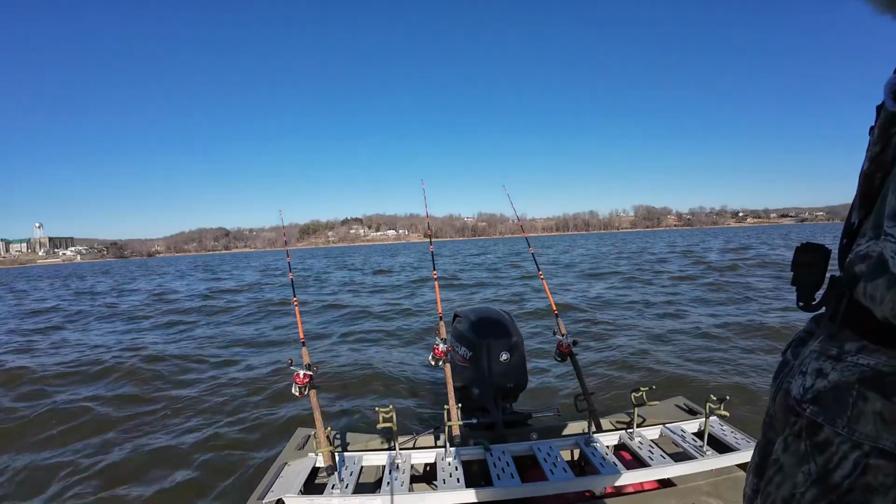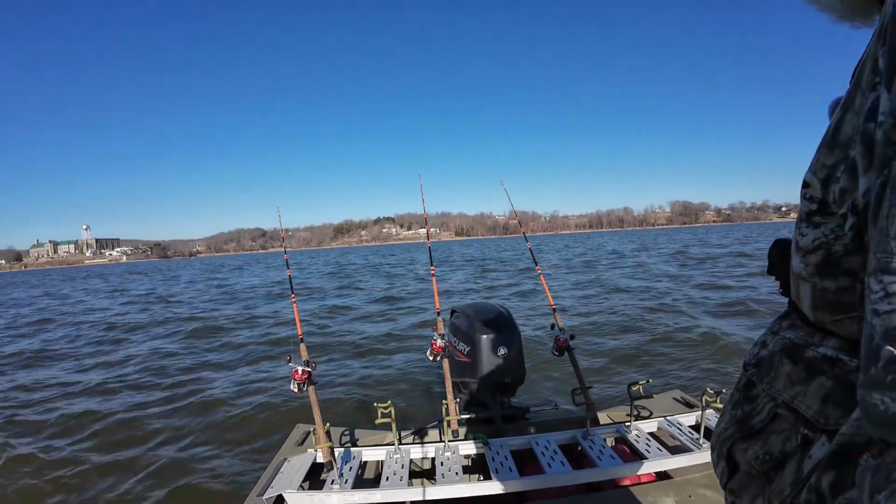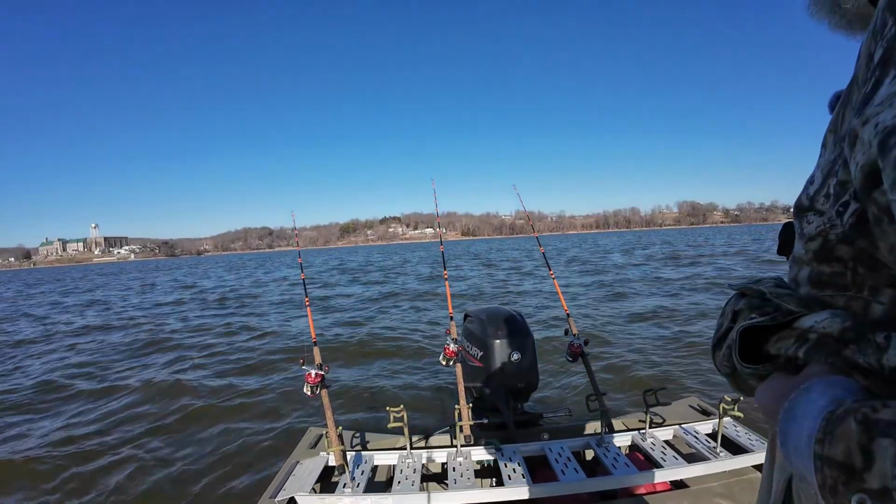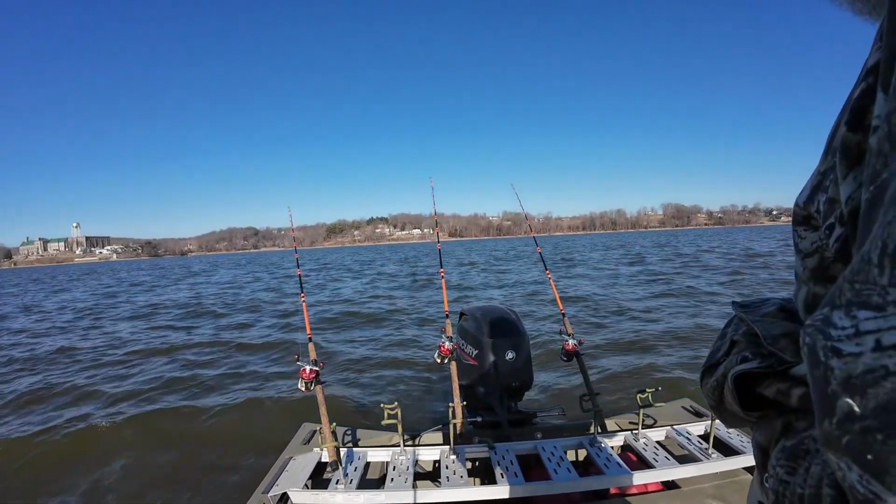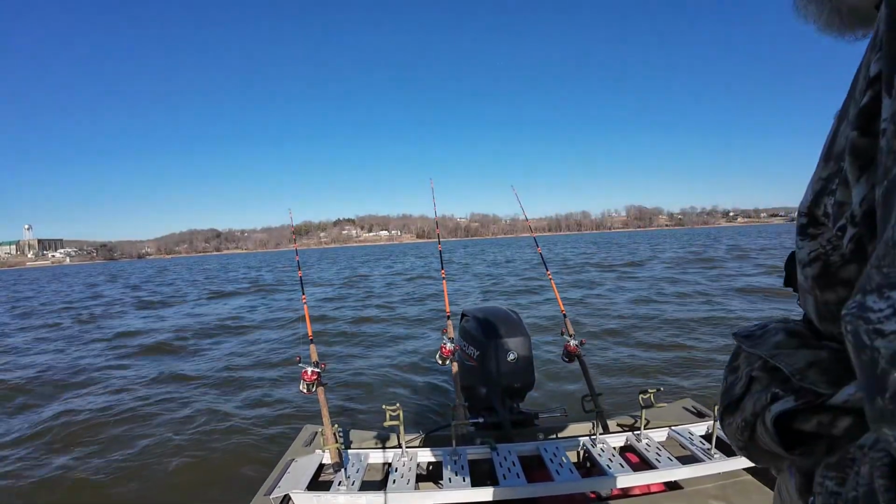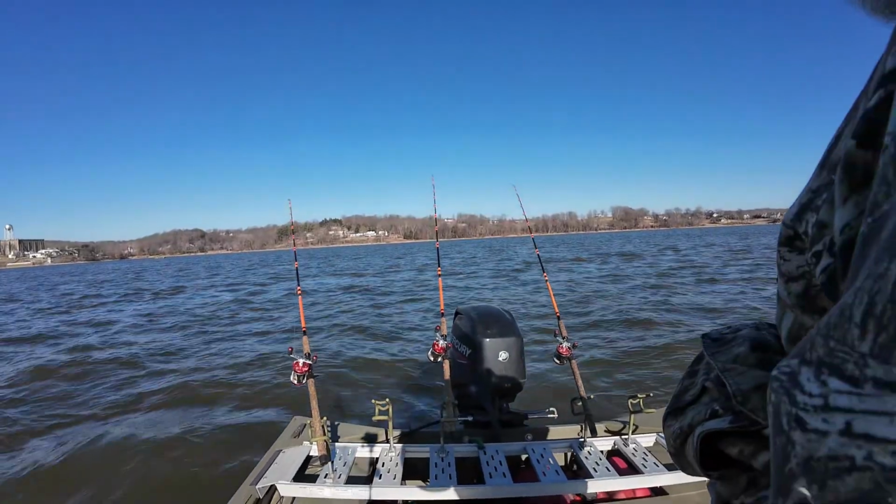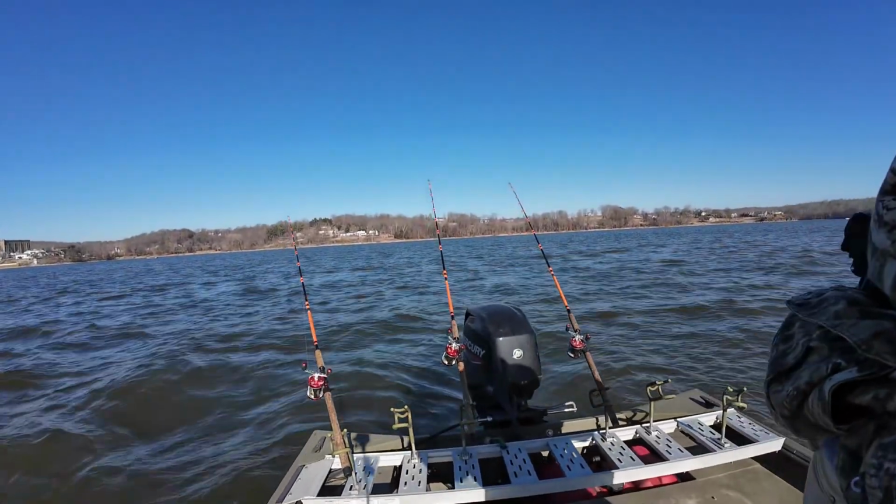I think we got in the highest traffic area we could get for boats. Looks like the crappie fishermen are ready to roll. A bunch of shad down there. Hopefully that turns into a big blue cat pretty quick.